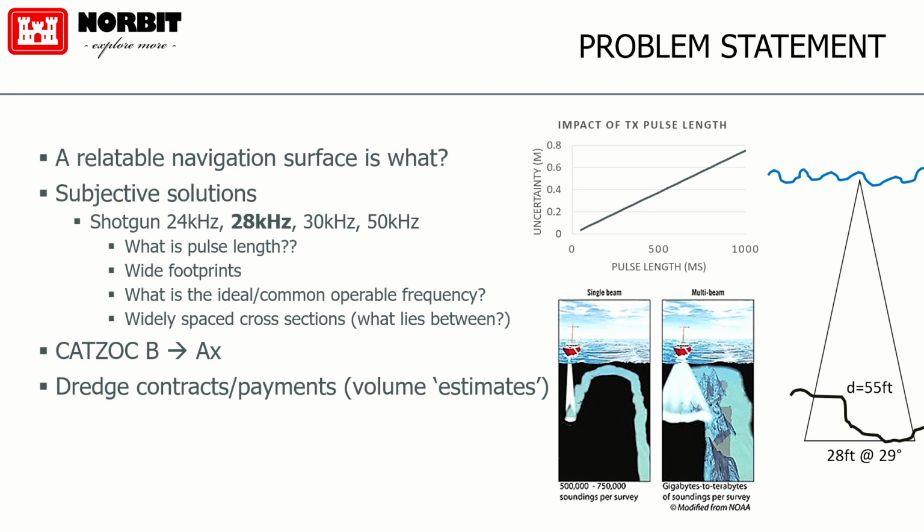But what's currently being utilized, as Miles was mentioning, is this kind of shotgun or cannon approach of using a low frequency system and simply mapping the area and blasting through whatever you see.